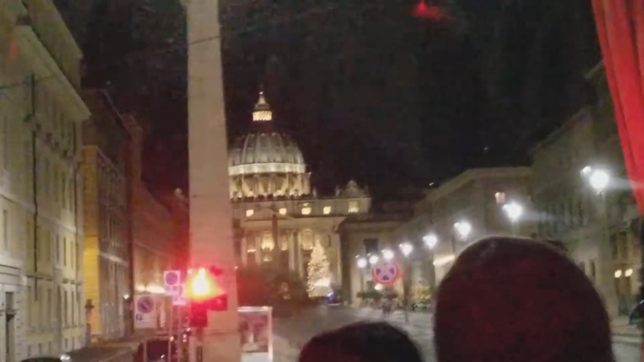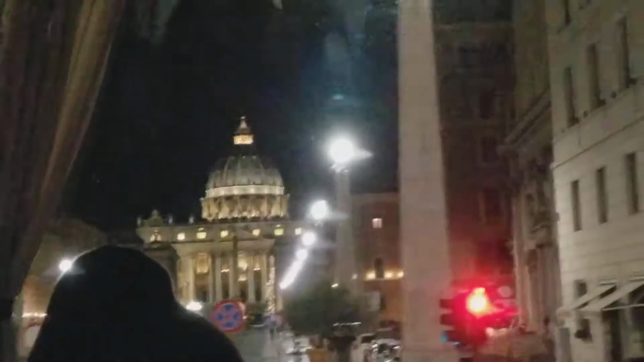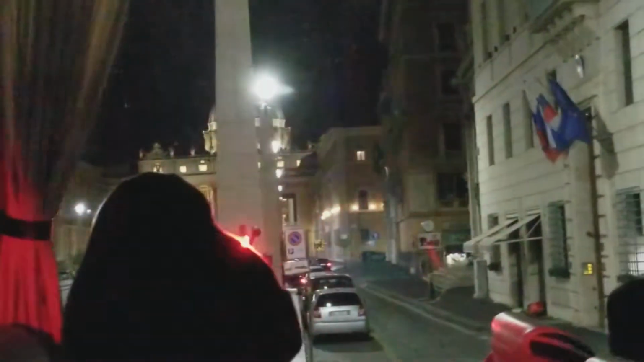Peter Basilica and St. Peter's Square. You see the dome designed by Michelangelo on top of the Basilica, and the square in front. It's all pedestrian, we cannot drive closer for security reasons, but of course we are going over there tomorrow during our visit. We will be standing in front of the Basilica and visiting the Basilica.